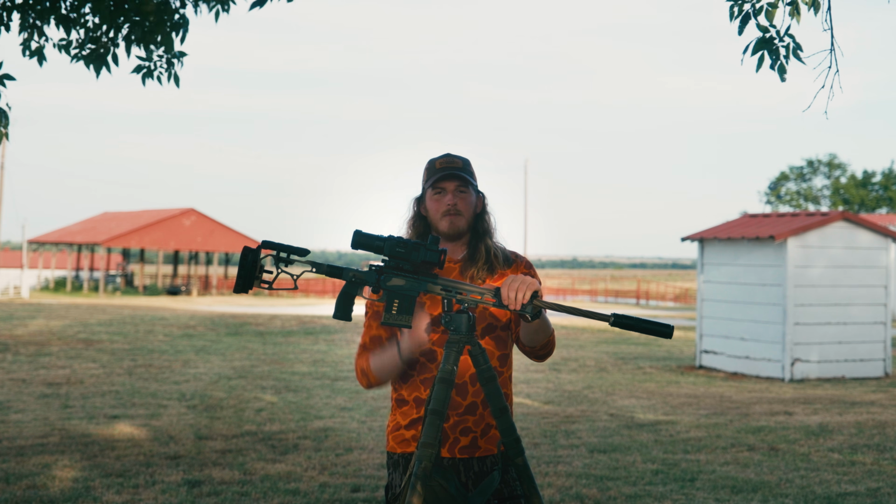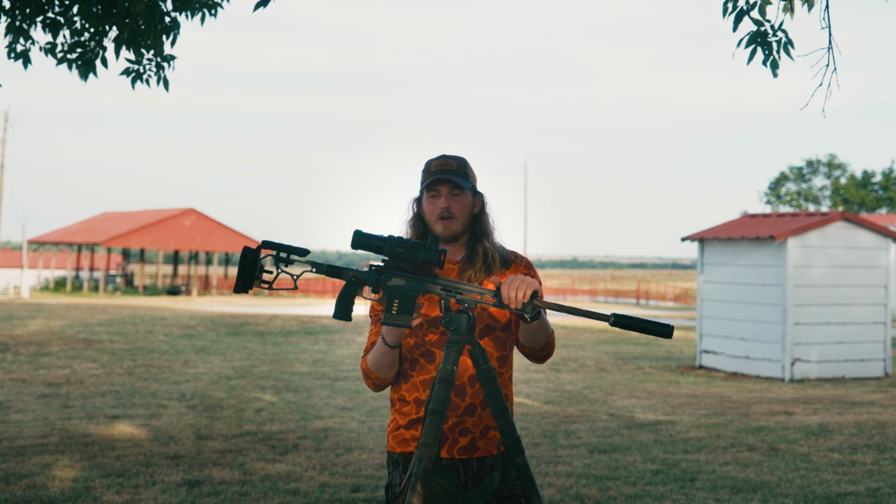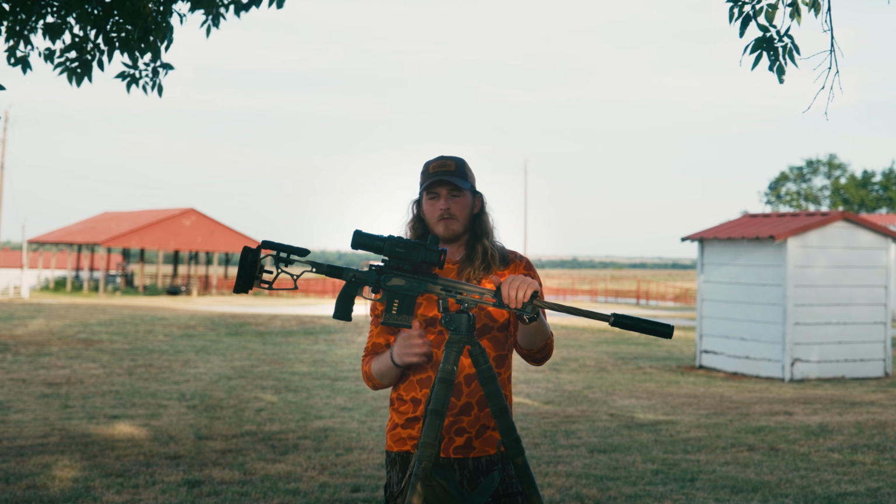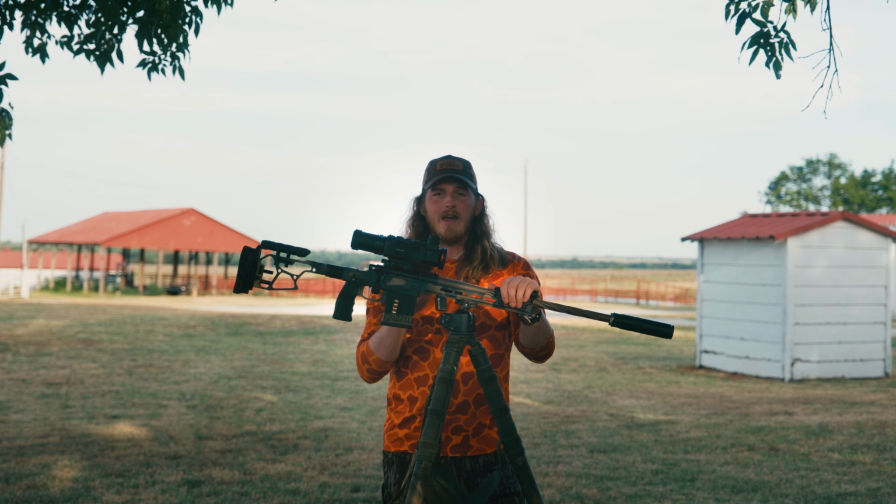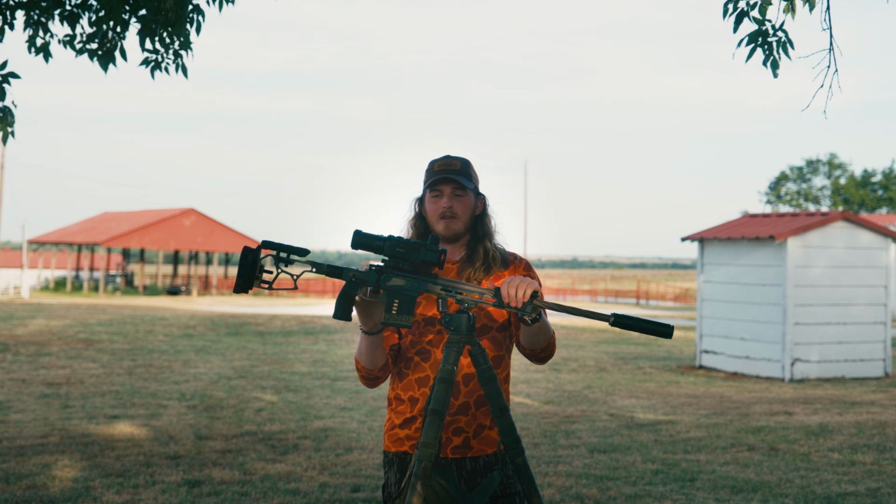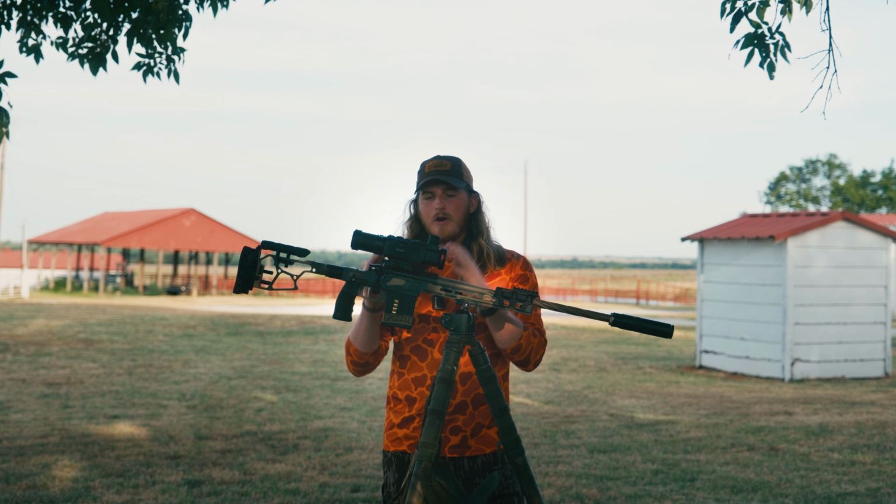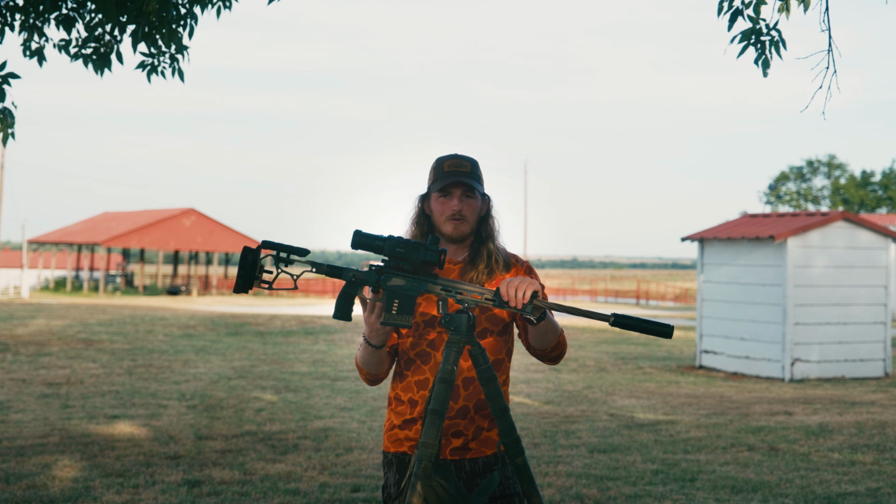And with 10 hours of battery life, I had this thing running all night long. I never really turned it off, unless we were making a long haul from one property to the next and I knew we weren't going to be shooting. Other than that, I left it on and didn't have to fiddle with it. It was the smoothest experience I've ever had with a thermal because of those two reasons. It's a 640 resolution. It works great.